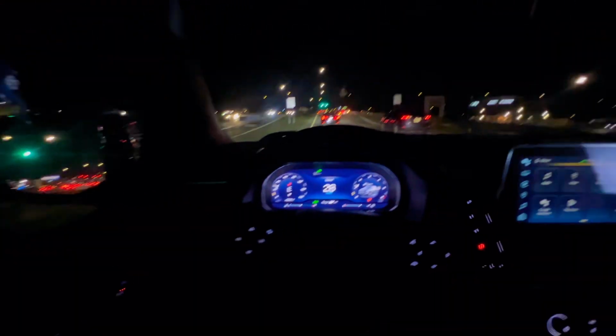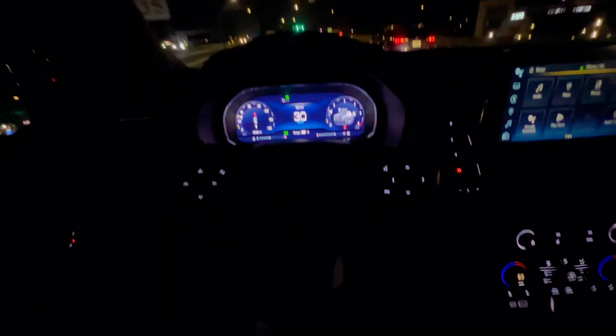You know, them older Tahoes, the seats are really plushy. This one is comfortable, but a little stiff. But y'all know how the old Tahoes and Yukons have the nice plushy leather seats. Visibility is really great all around, and we got a great ride height also, which is pretty cool. So I really like it.